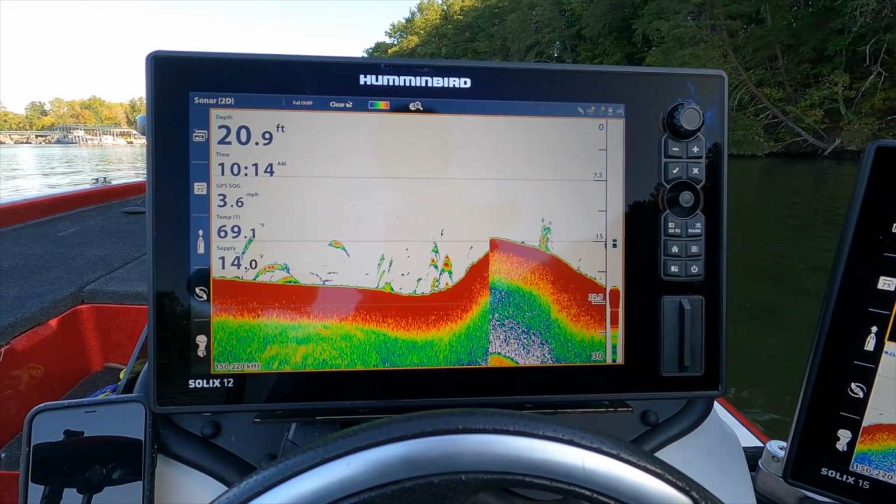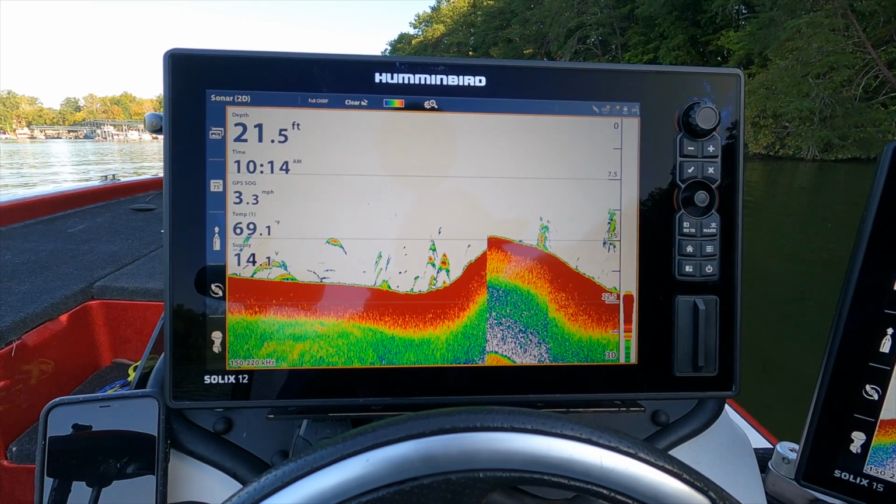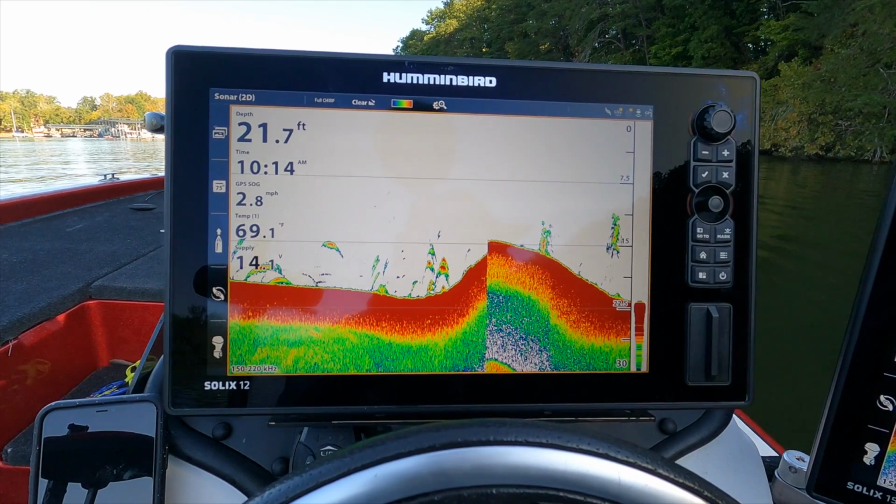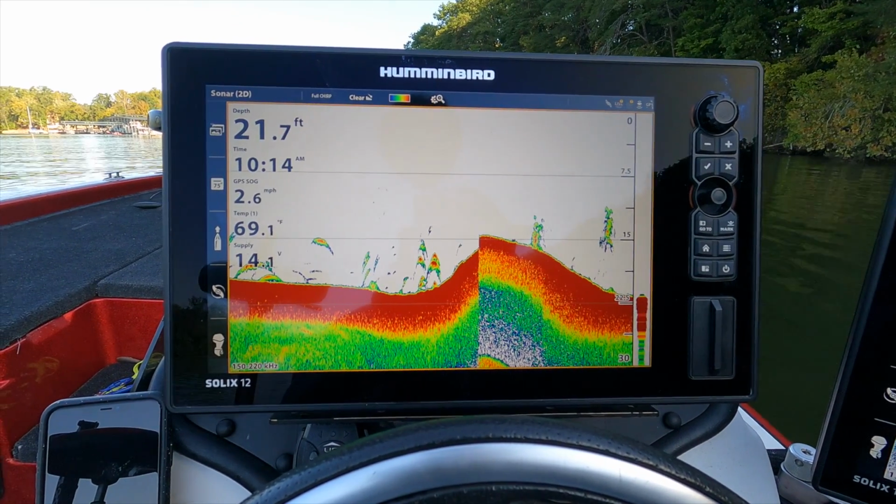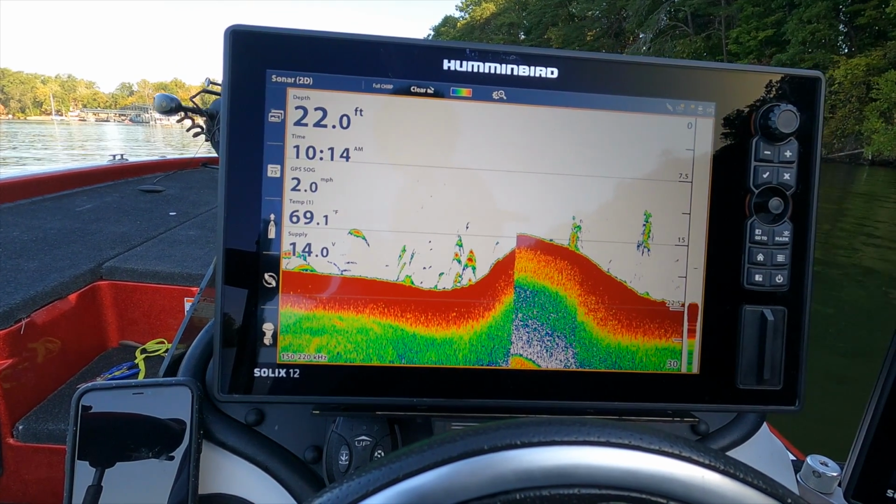How's it going, guys? It's called TacticalBassin. Showing electronics right now. You guys catching them? There's a nice school right out here on bait.